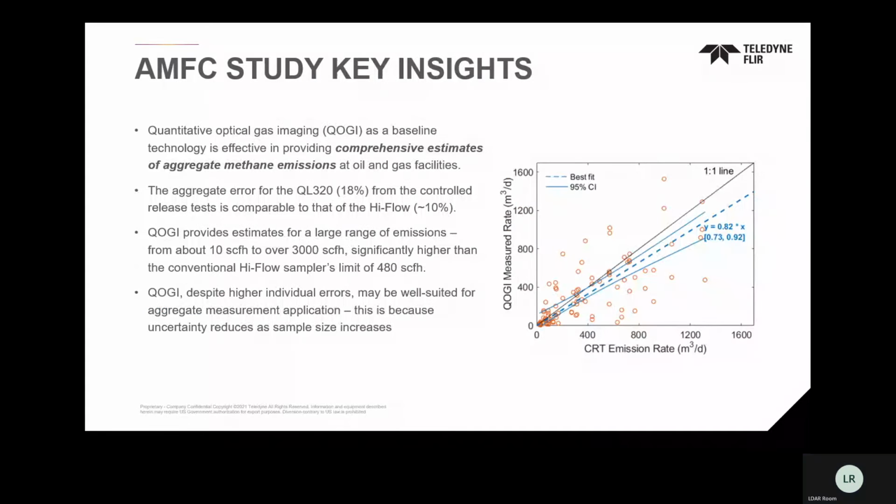The baseline result of this was that, and this is one of the things with the QOGI solution, if I'm going to look at one leak and say that I'm dead on accurate with one leak, that's going to be a little bit more challenging with the QOGI technology.